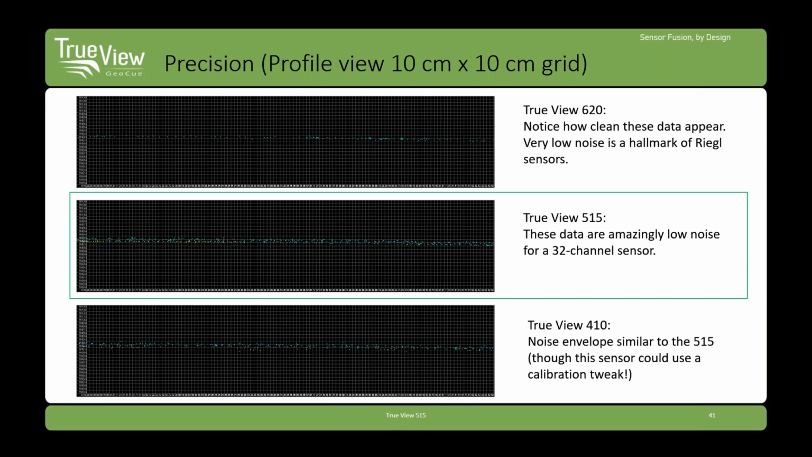Next, we have the TrueView 515. And you can see we're peak to peak of not much over 10 centimeters.